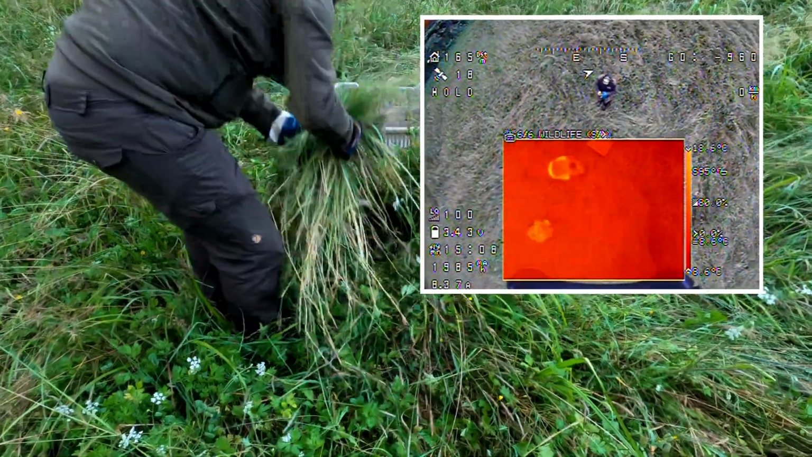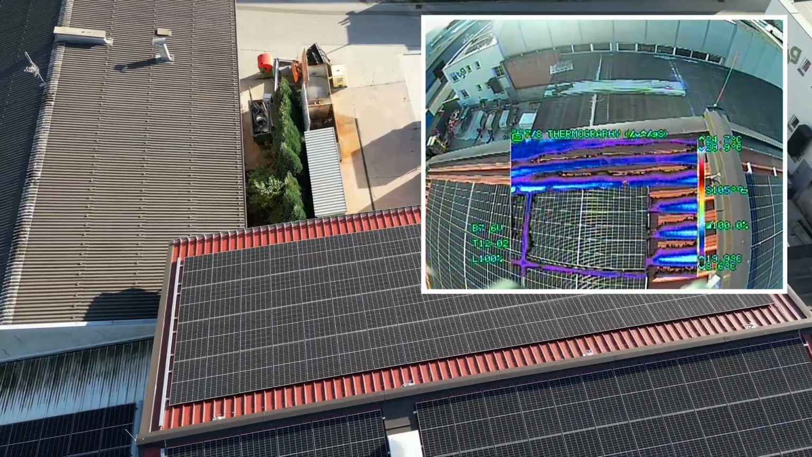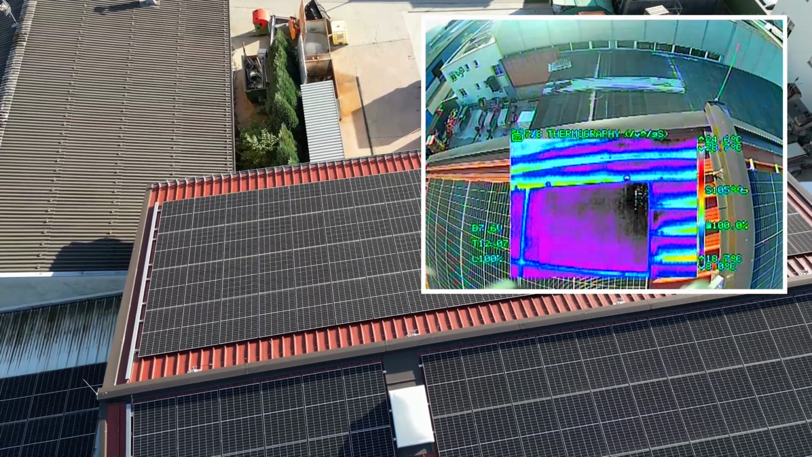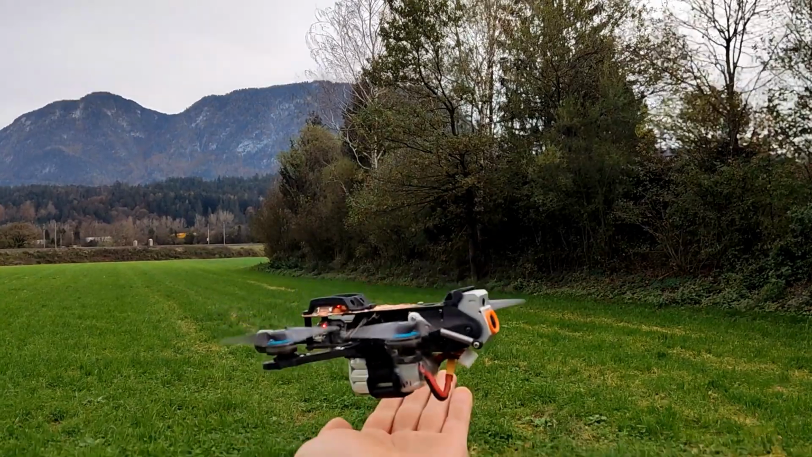Based on our experience and your feedback, we have improved the usability and functionality of the system. This enables a better usage for photovoltaic and building inspection. In addition to many small adjustments, there are 5 new features which I would like to show you.